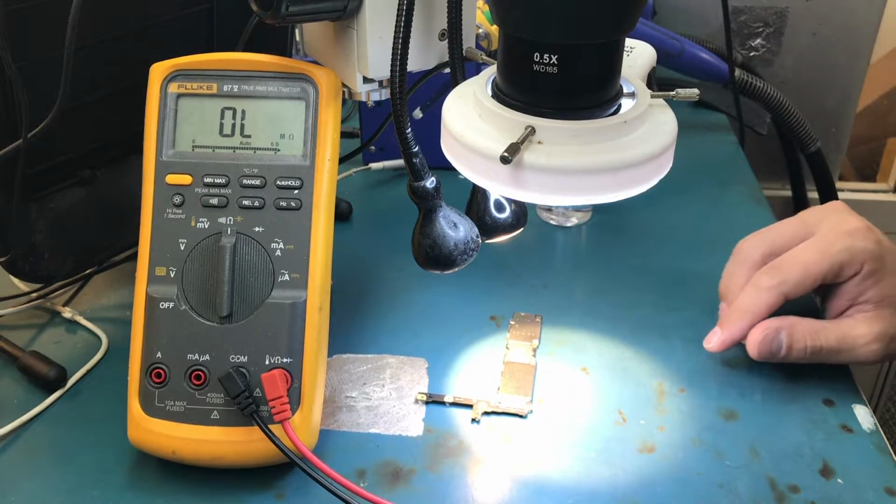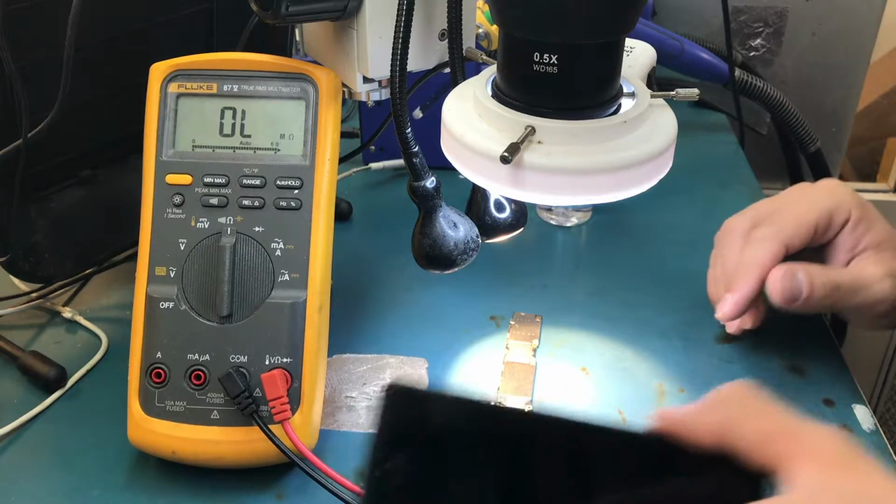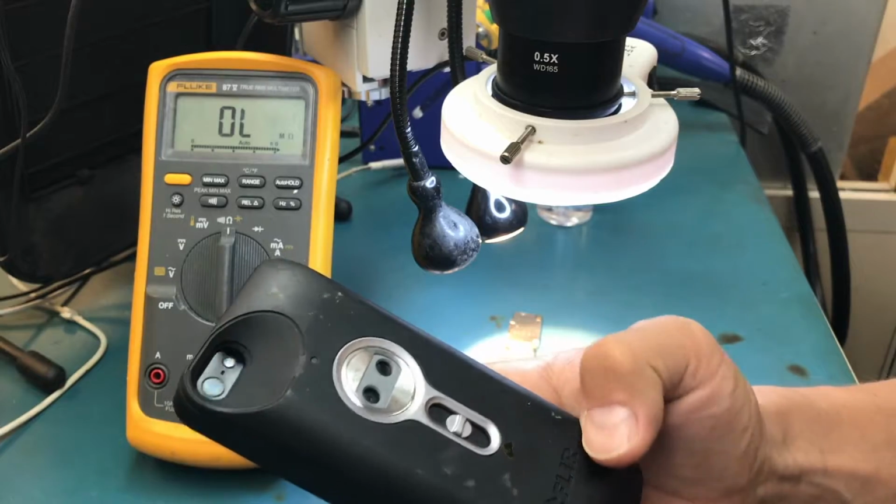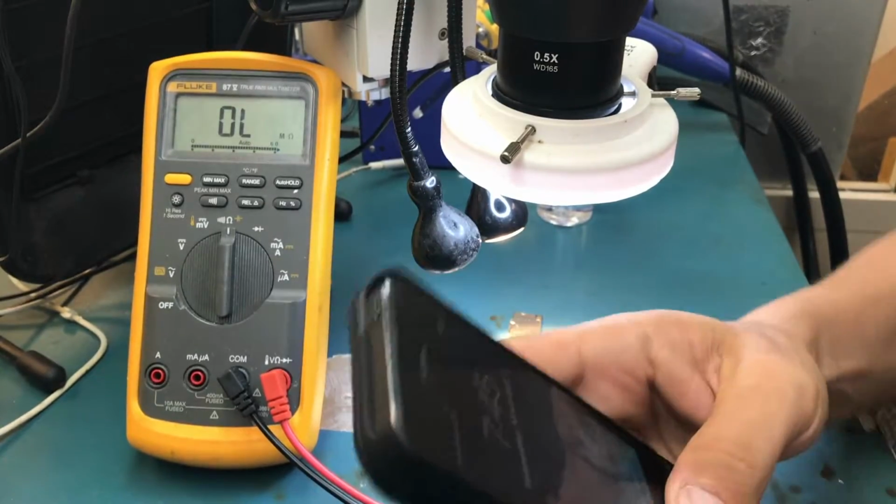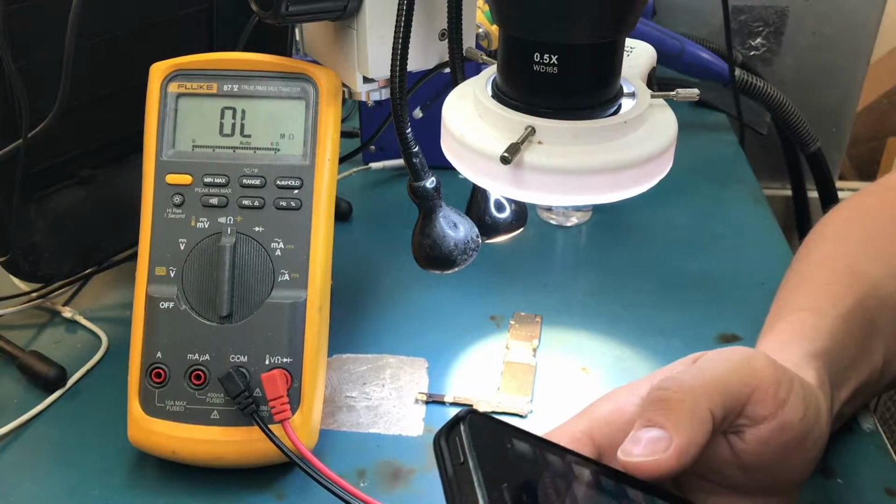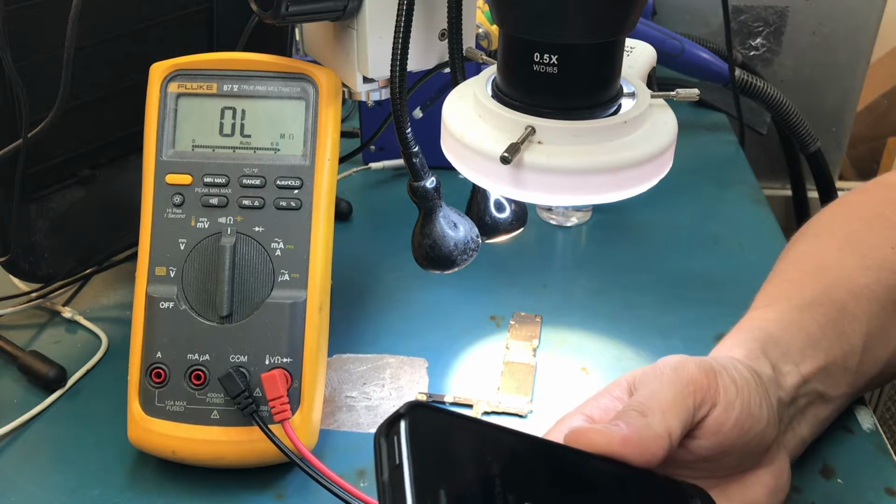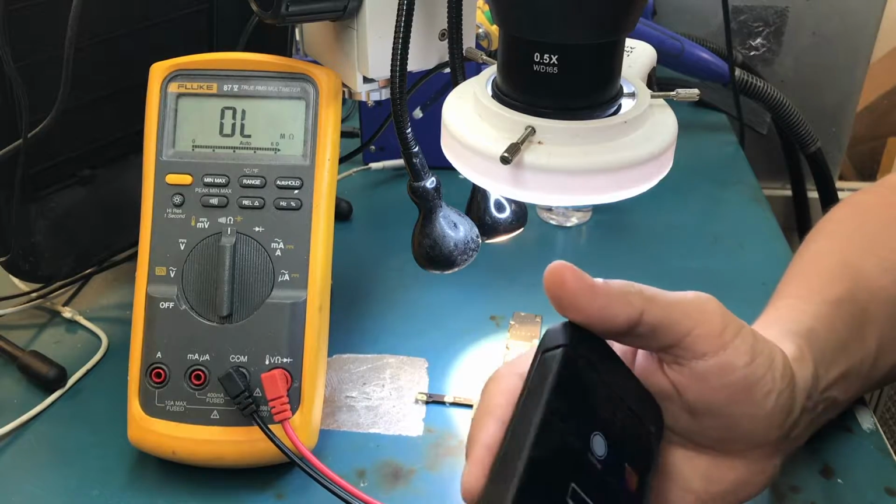And now here's what I do. I have this tool that you've seen on my previous videos. It's called Flir, and this is a thermal camera, which is super handy in situations just like that. Finding shorts is so easy with this camera. All you do is turn it on.